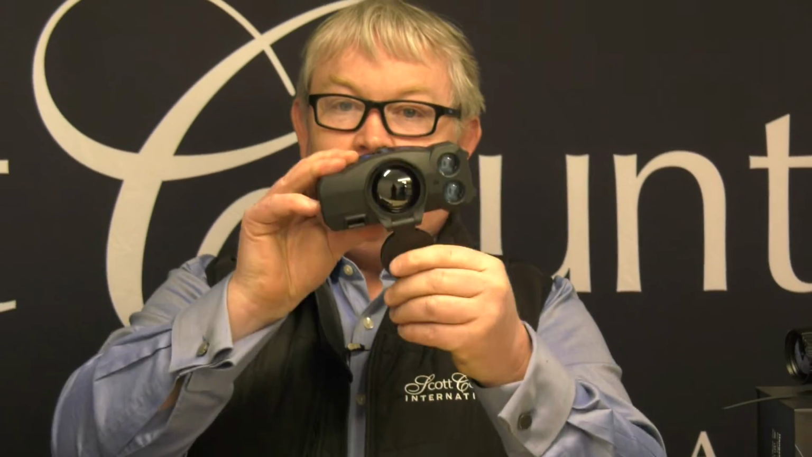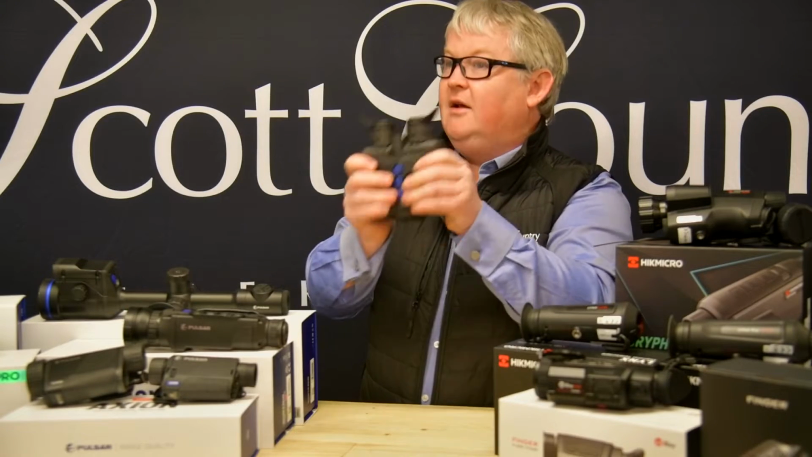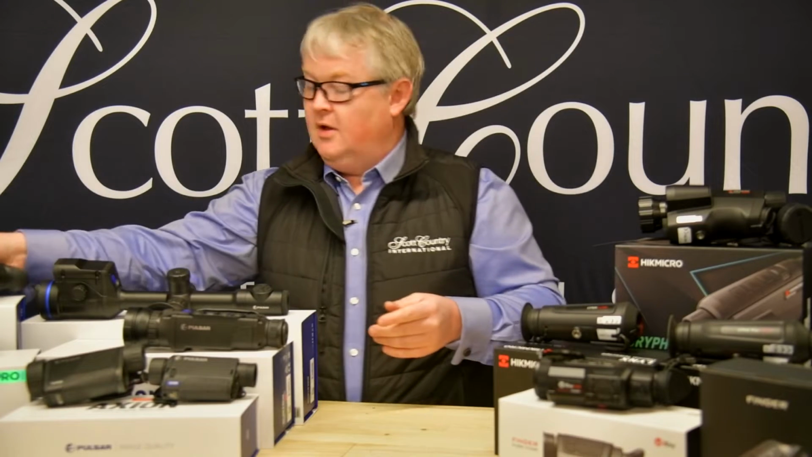We also have the Accolade Pro, which, David, you'll notice there's one lens here, two eyepieces here. A lot more comfortable to use. It feels like a traditional pair of bins out stalking. This is the same sensor as the Pulsar Helion Pro. The lens isn't quite as good. This is an f1 lens. It's a bit sharper, a bit faster, clearer lens. This is still the pinnacle in terms of thermal imaging. So again, really good quality sensor from that one.